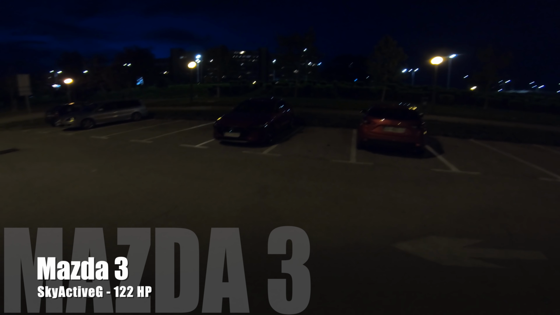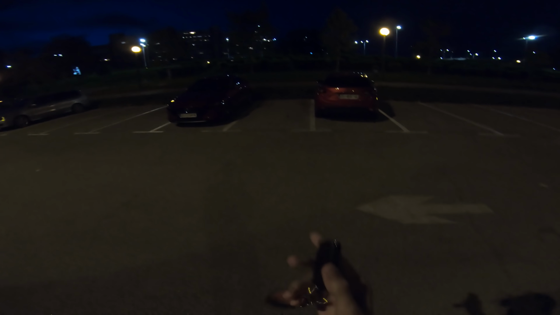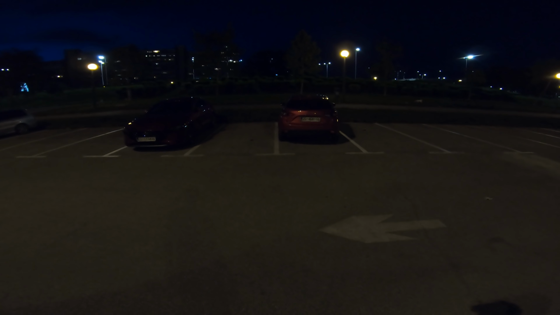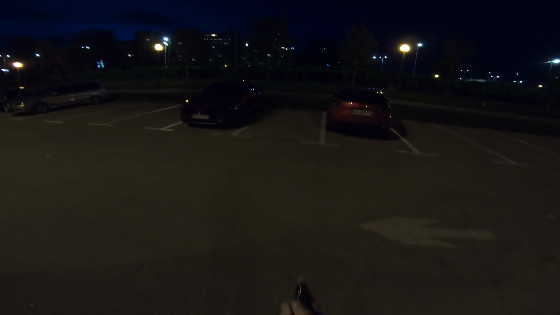Hi, welcome ladies and gentlemen, to a new Point of View review of the new Mazda 3. It just happens that there is actually an old-generation Mazda 3 next to it, so this is kind of a comparison. This is the new key. It has a button on the side. You can see those bright LED lights, full LED lights.